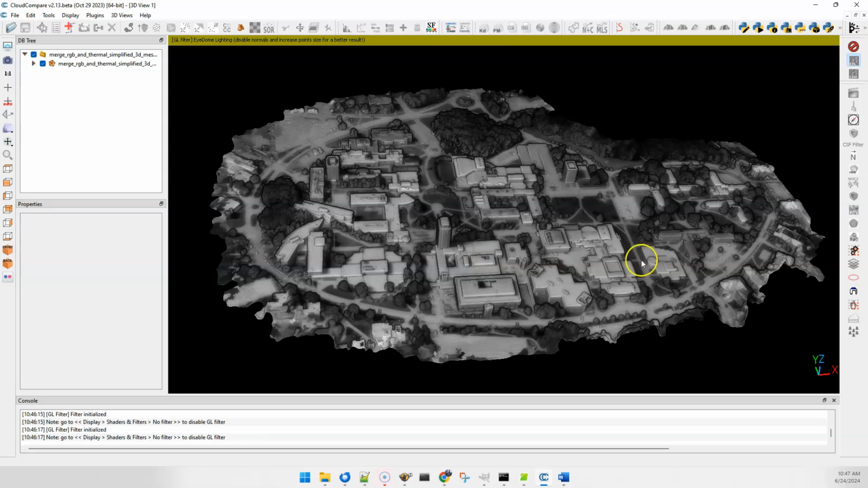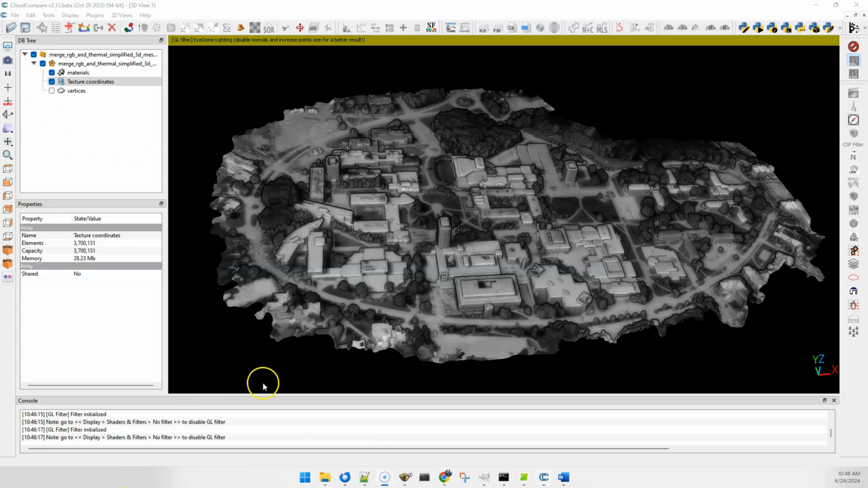And so by the default rendering here, white is hotter, and black is cooler. Now these have been sort of hard coded basically into the materials. So there's actually a JPEG here that gets written with the values.